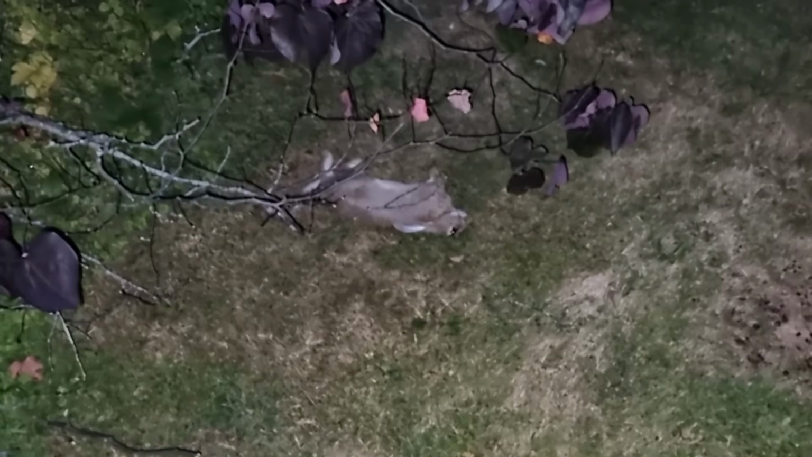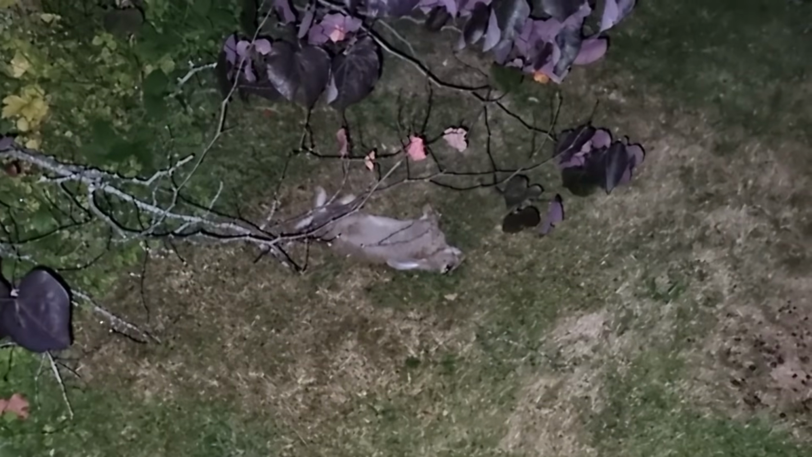Yeah, so this was the first one from around 71 to 77 yards. And then just as I shot that, another one came out just on the edge line. I was looking up and down and I could see him just making his way through, and then he finally came out, so I decided to shoot him as well. Not too much blood, so we're alright. Yeah, so another cracking well placed shot.